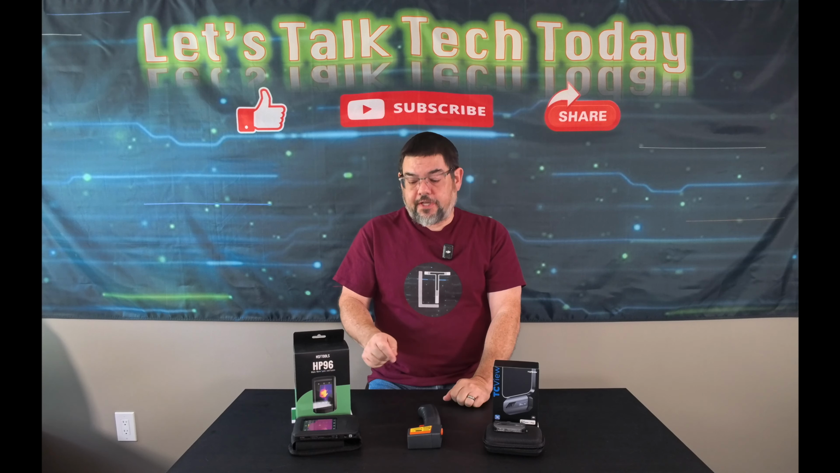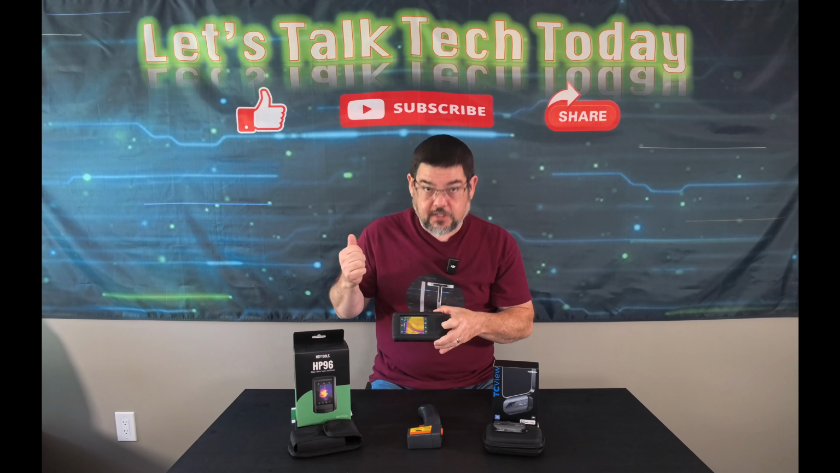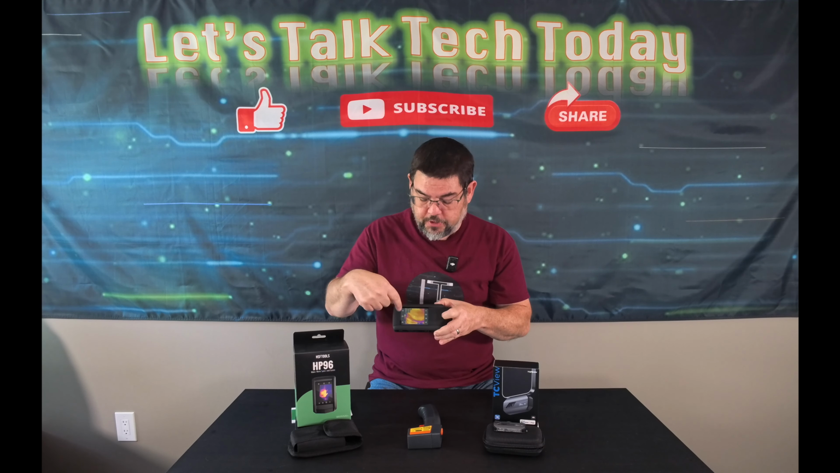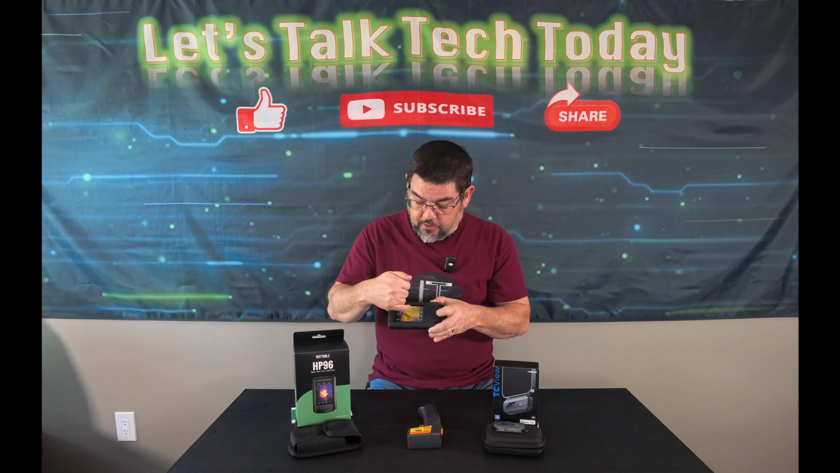Both of these are set up so that they give you the temperature based on where you have it at the center of the screen, and it will float around and visually let you know where the hottest and the coldest point in that image is, and it also gives you the temperature reading at the top corner here. So that is a nice feature, that you're able to either pinpoint it yourself, or it's able to quickly identify for you.